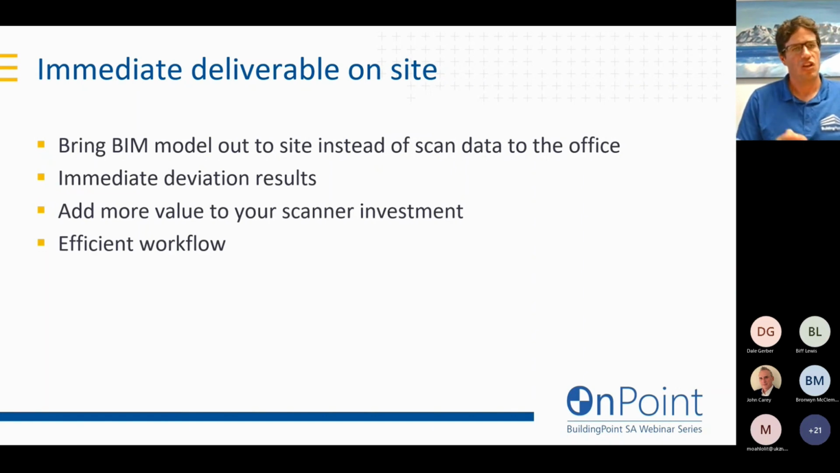Now, we can also bring our BIM model out onto our scanner. Instead of taking the scan data back to the office to do analysis there, and then having your answers sent back to site possibly the next day, we can take our BIM model out to site onto our scanner, and we can do those deviation analyses and comparisons out in the field and give immediate results.